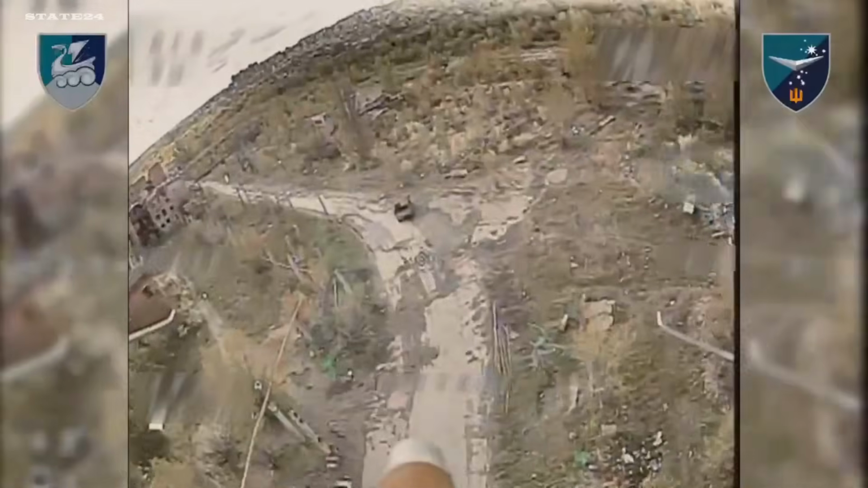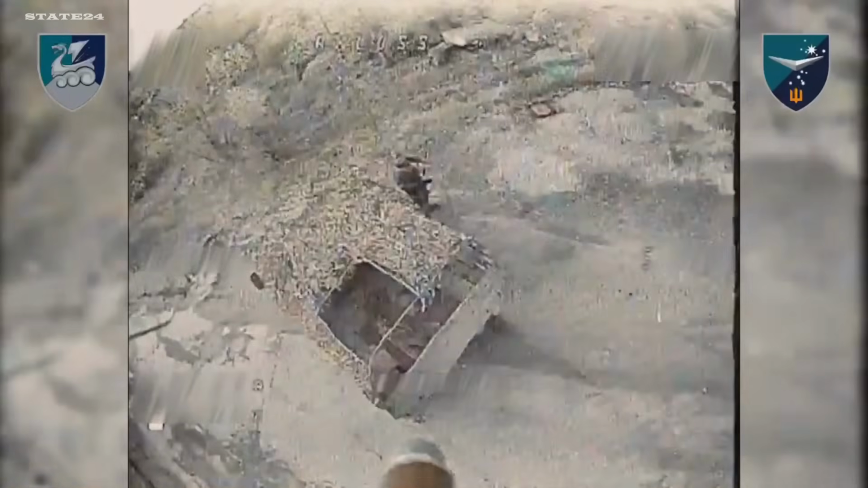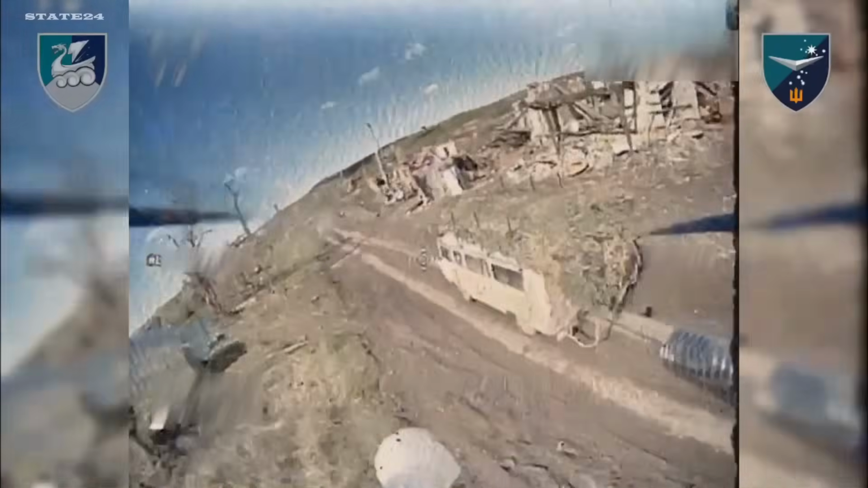Vartovi Battalion drone operators work through them systematically. Every motorcycle group spotted and struck before it closes the distance. Every vehicle stopped on the approach. Every soldier moving alone, found and targeted.